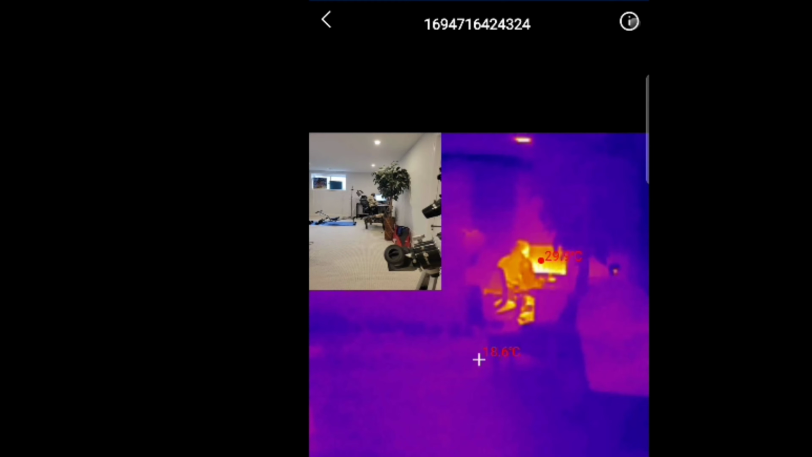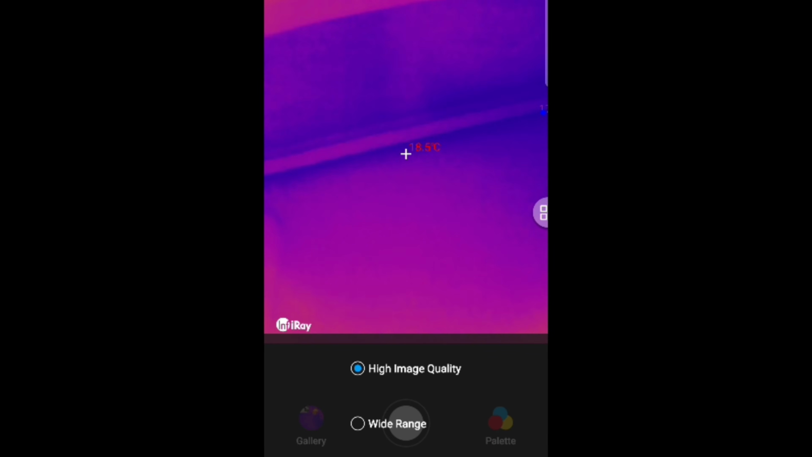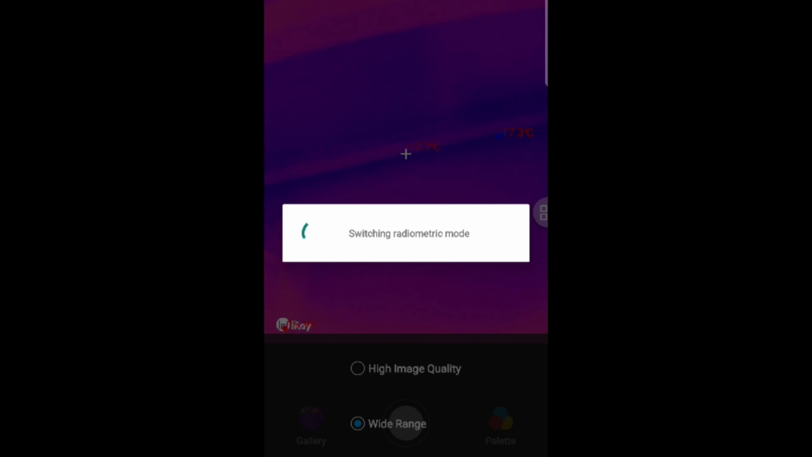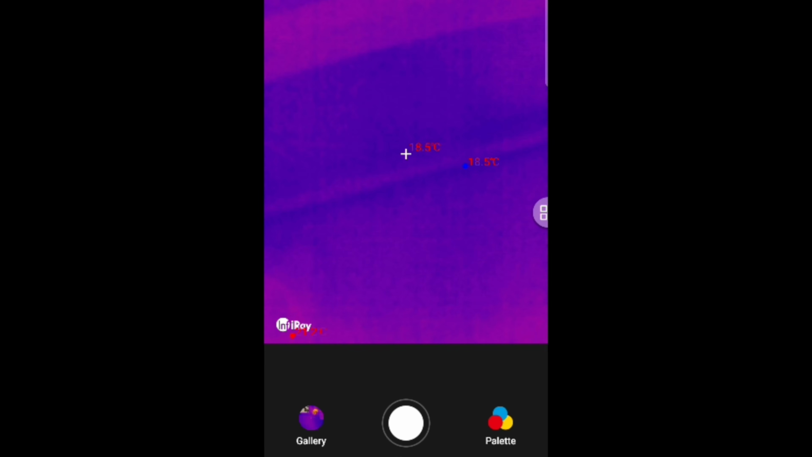You can have a picture-in-picture window as well with the little InfiRay. Look at that, picture-in-picture. You can save videos, pictures to any directory you want. And here is a list of different functionalities, the mode, the image settings, lots of customizability, lots of functionality included with this thermal imaging device.